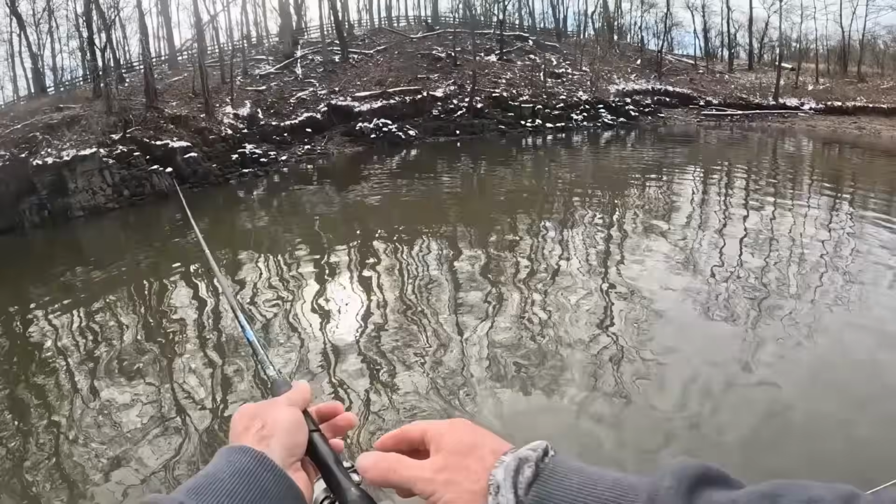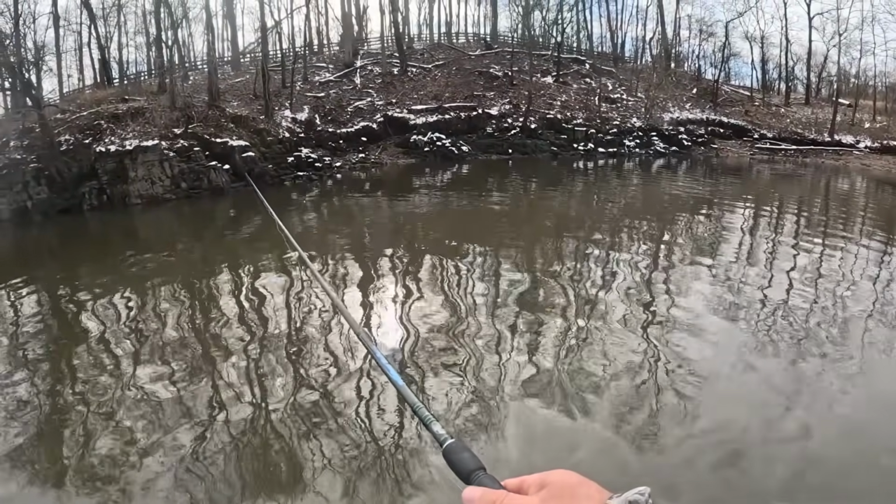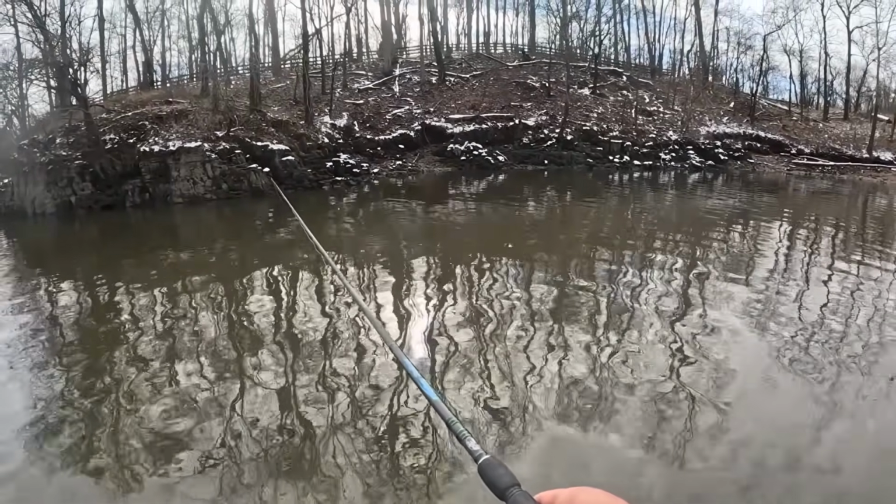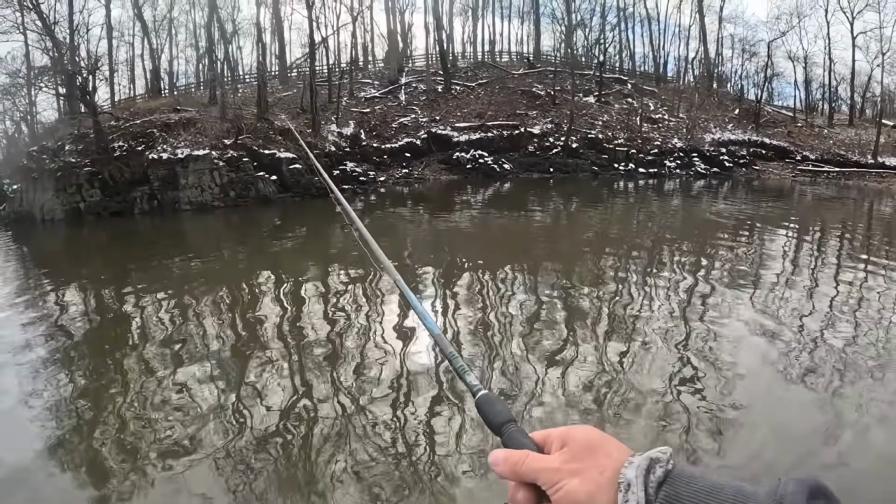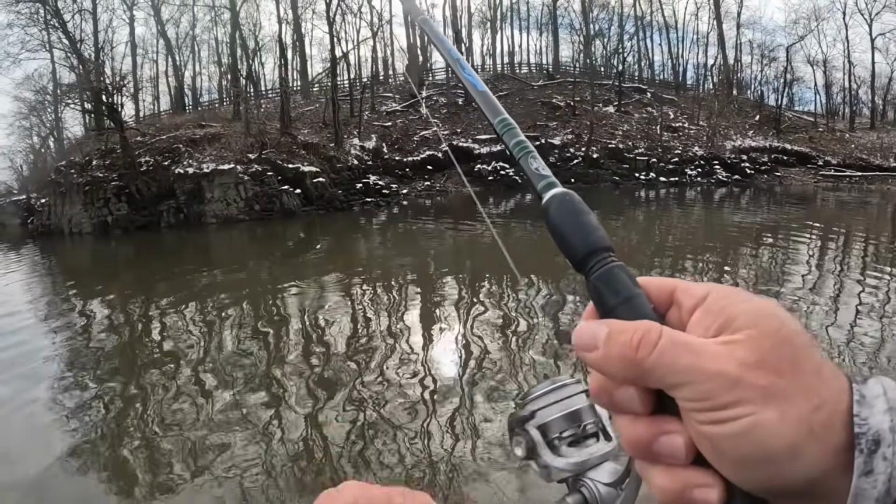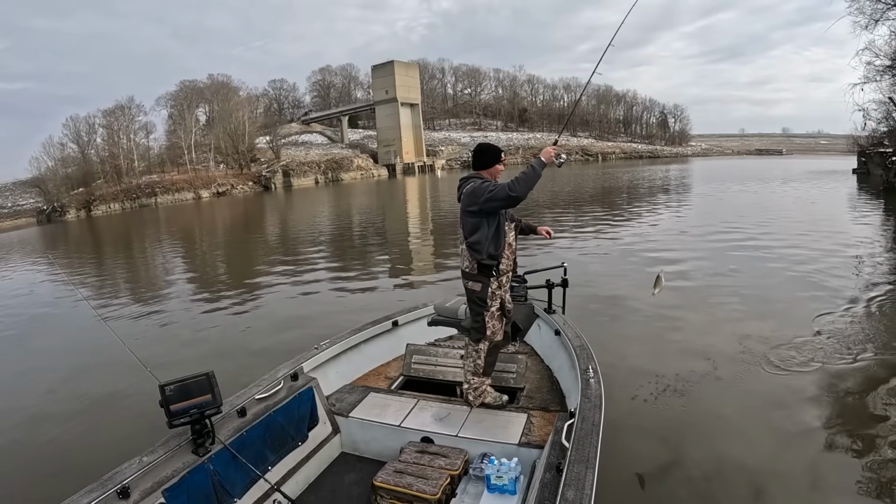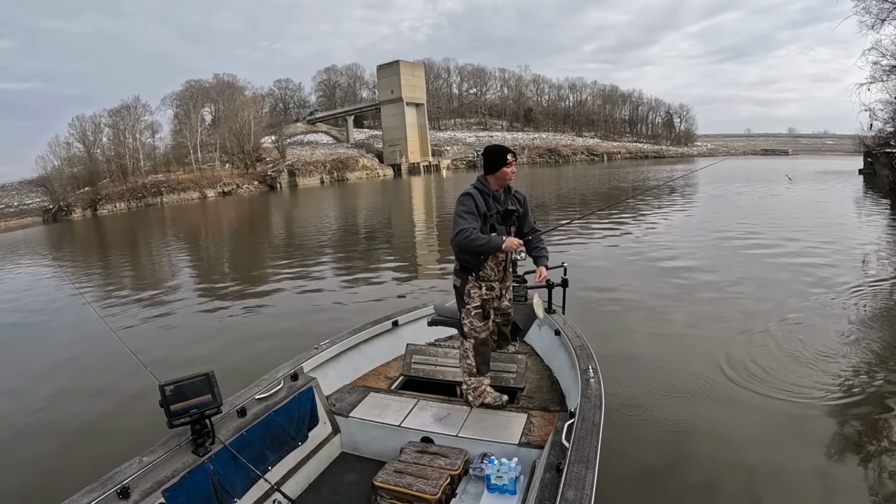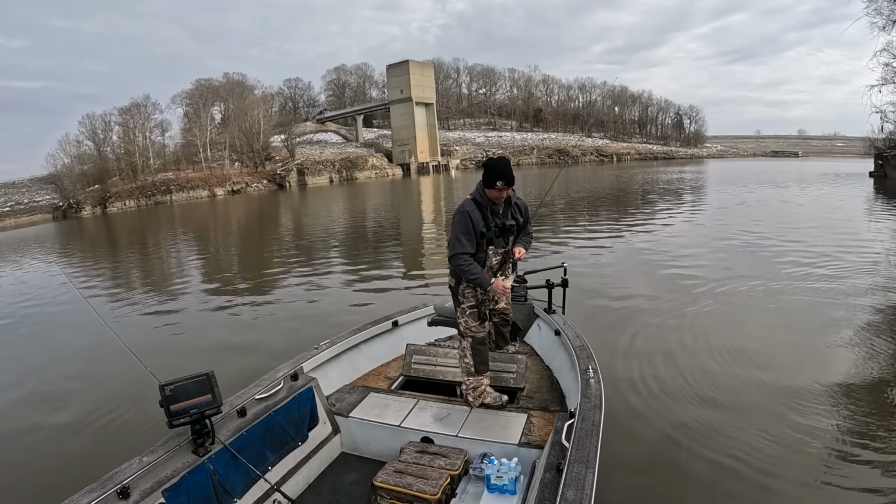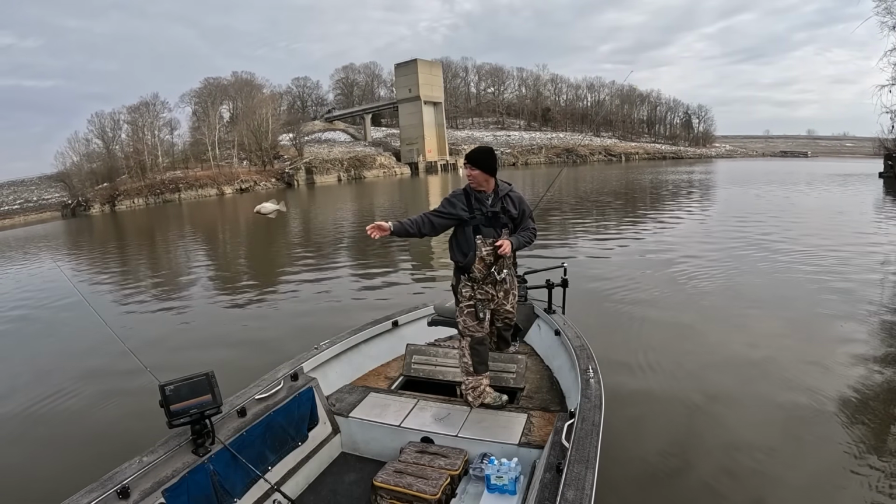I'm gonna try to get back off away from them a little bit. Seem to be holding in there pretty decent right now. Oh, there. He hit right when I was popping it. See if we can get him in. That's another small fish. We'll let him go.